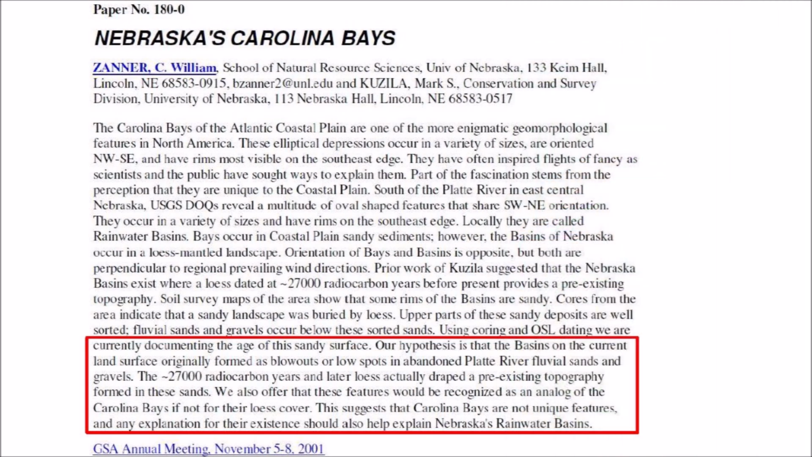A paper presented at the Geological Society of America annual meeting in 2001 by Zanner and Kuzila compared Nebraska's rainwater basins to the Carolina Bays, and the authors proposed an Aeolian origin. They say, quote, "Our hypothesis is that the basins on the current land surface originally formed as blowouts or low spots in abandoned Platte River fluvial sands and gravels. The approximately 27,000 radiocarbon years and later, loess actually draped a pre-existing topography formed in these sands."